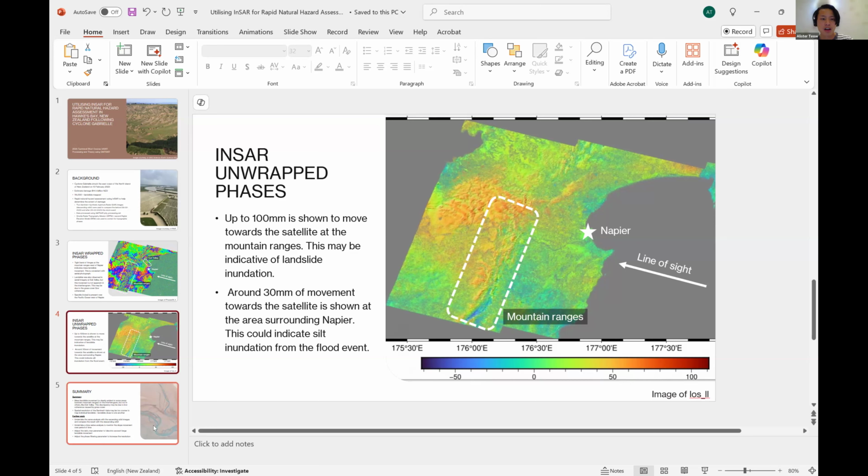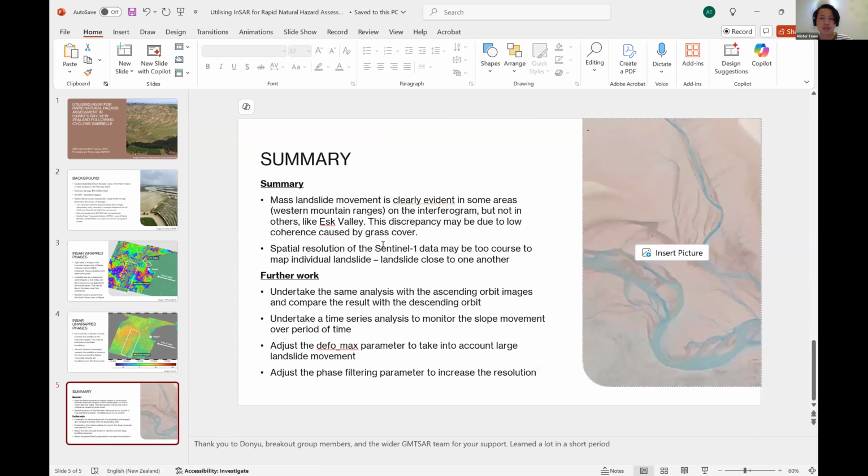So, a bit of a summary. I found that maybe the Sentinel data might not be the best fit for this case, because the spatial resolution of the Sentinel data is quite large, bigger than my landslide size itself.